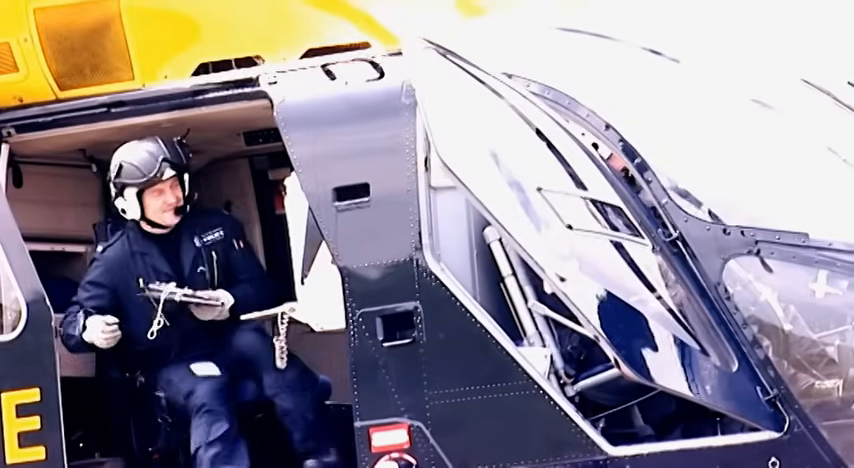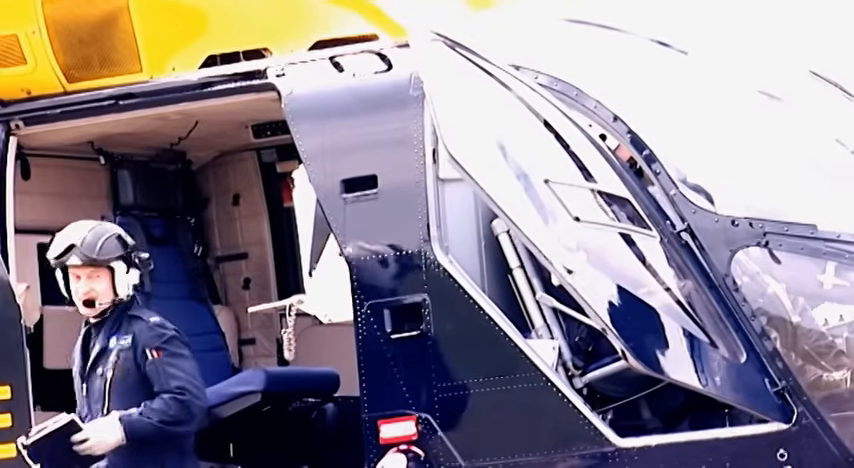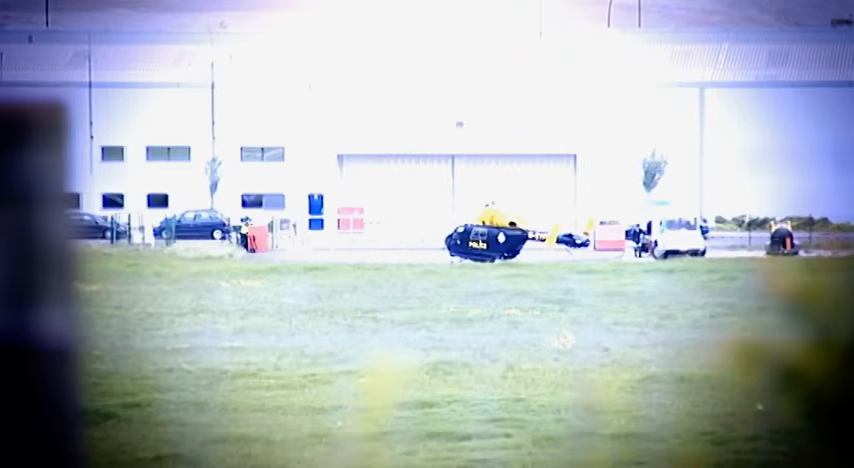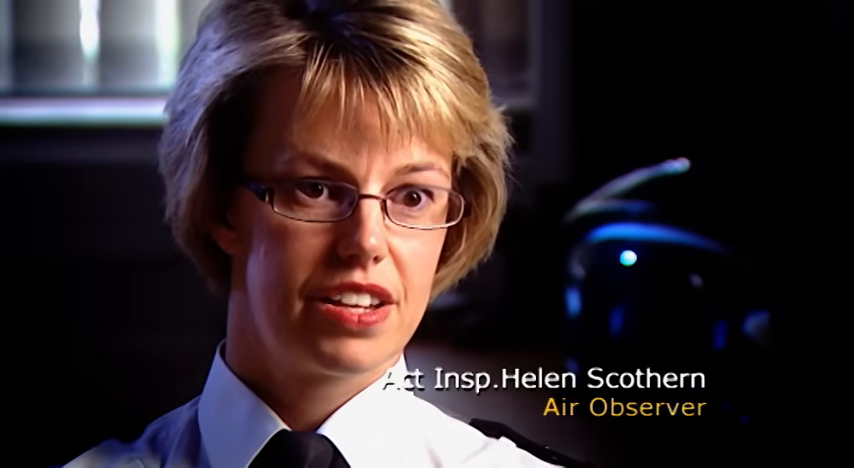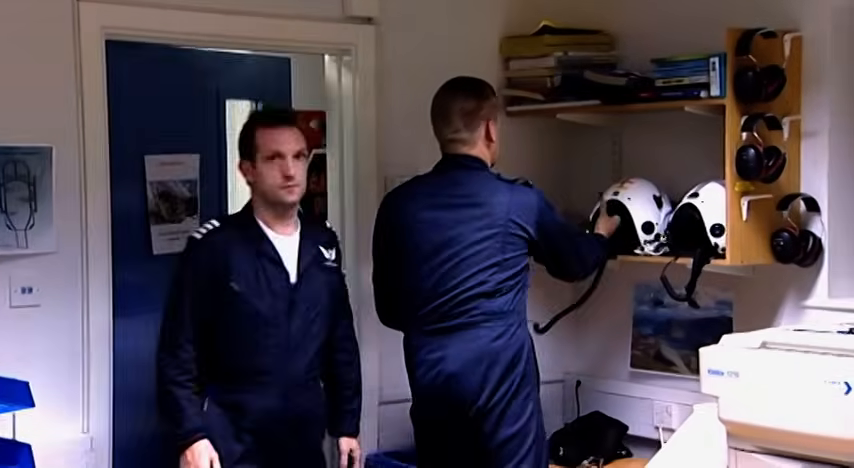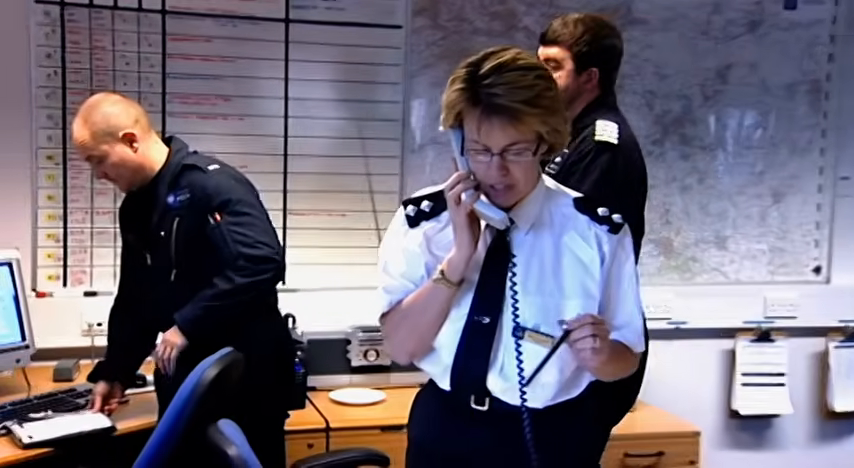Four pilots and nine police observers work around the clock, seven days a week. The last three to four months, work seems to have just increased, really. An average month would be something like 40 or 45 direct arrests. That's where the unit and the aircraft and crew are directly responsible for the arrest of that person. Can you just bear with me one second while I pass the job on to the crew?